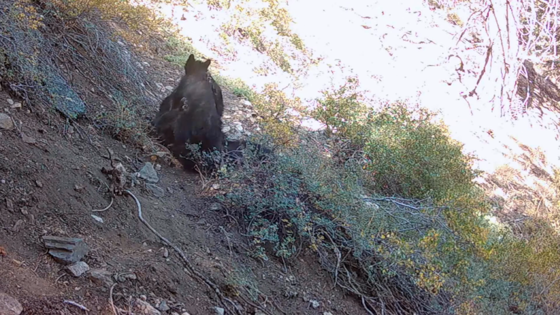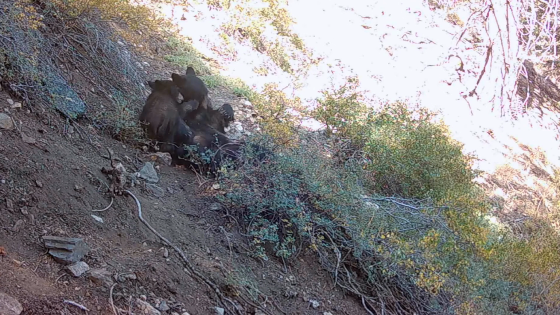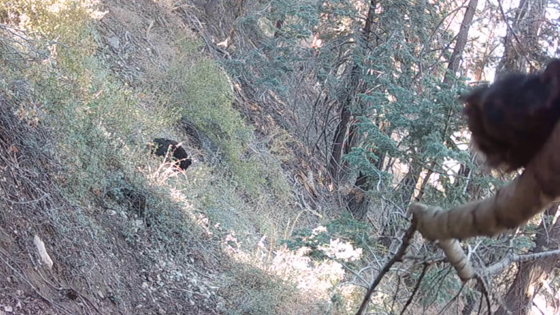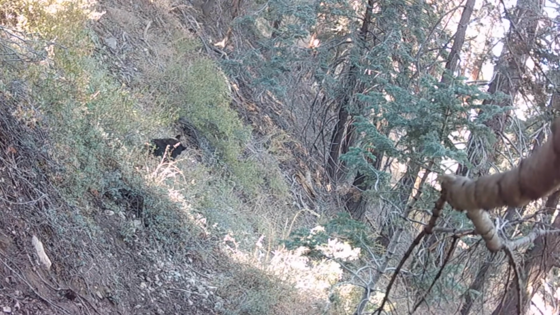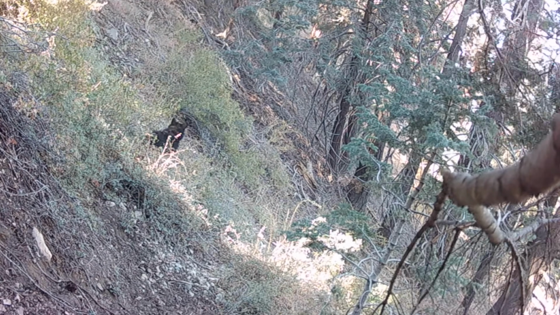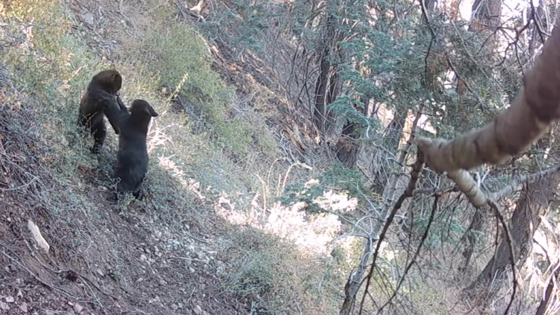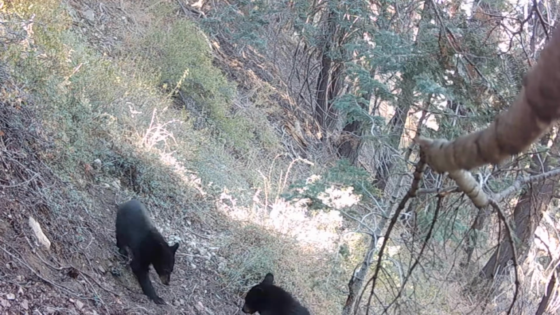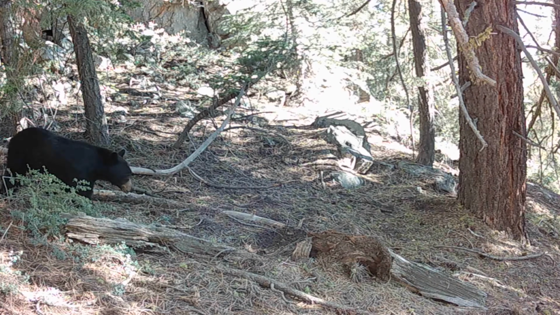Sows give birth every other year, typically 1 to 4 per litter, and cubs are born January to February. Here's some of that footage of one of the cubs trying pretty hard to rip my camera off. Cubs are weaned at 6 to 8 months, but they will stay with their mother for about 1.5 years. Based on the most recent bear management plan, current estimates for the state are 49,000 to 71,000 bears. Last year's bear take was 976 out of an allowable 1,700.